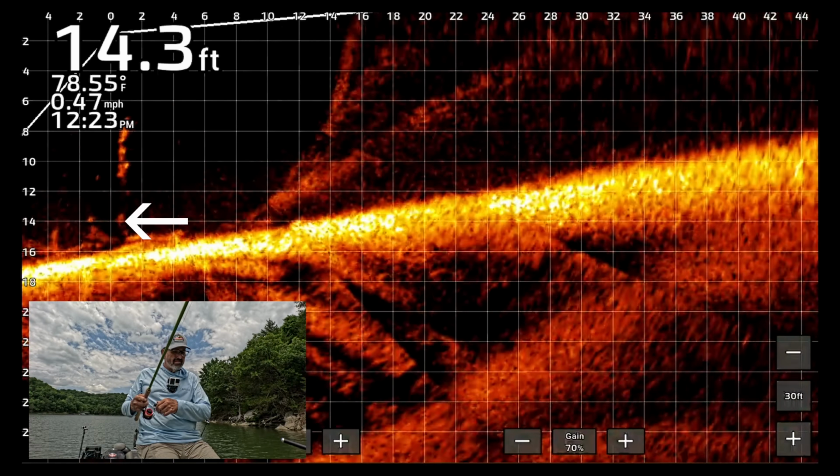There's some bigger ones down there. I think the little ones are just opportunistic. They're getting it while they can. That one's little. I know there's some bigger ones down there.